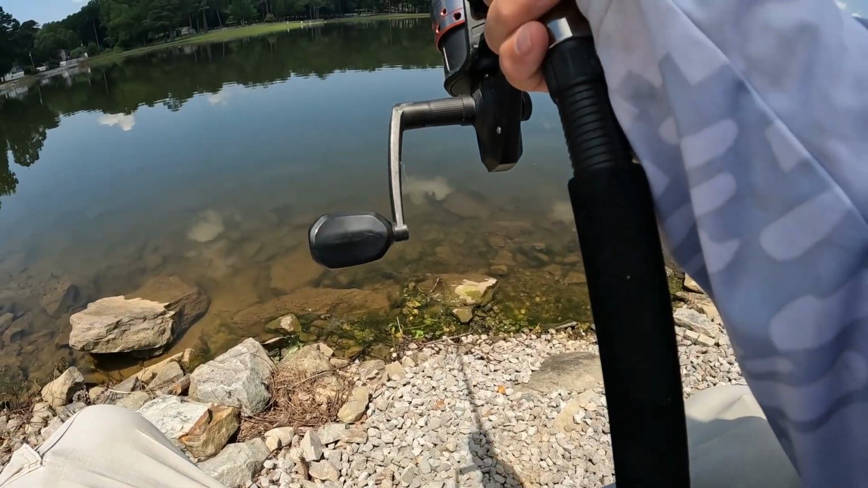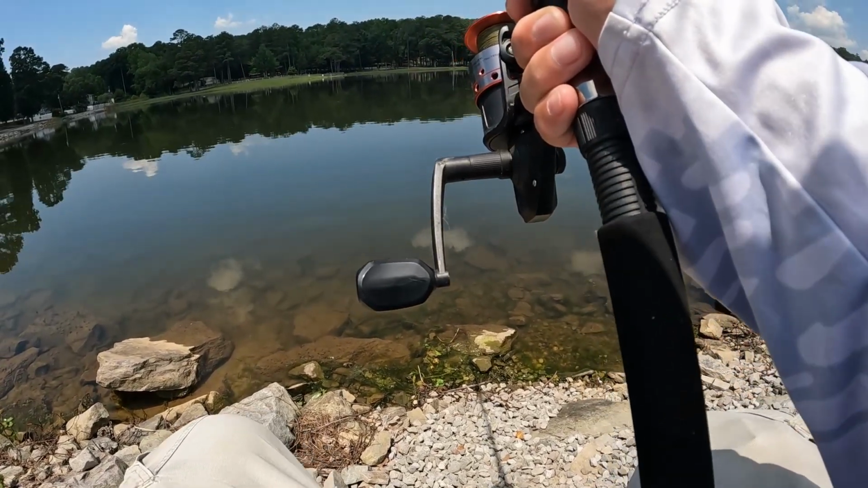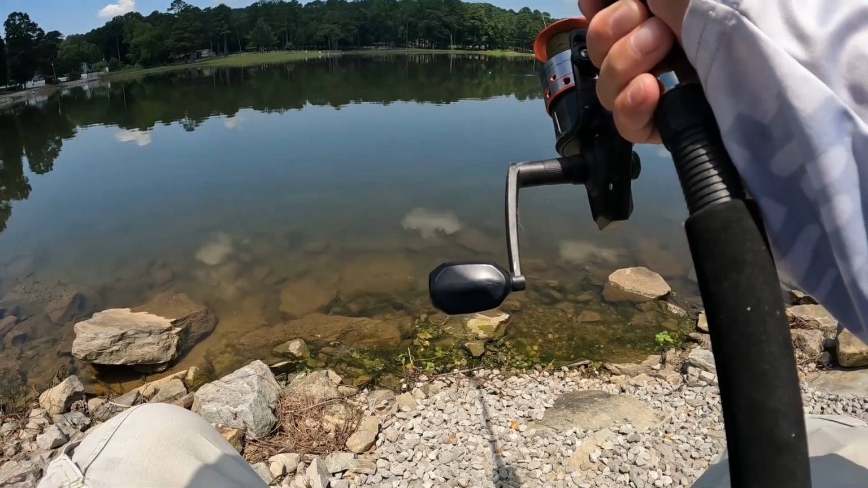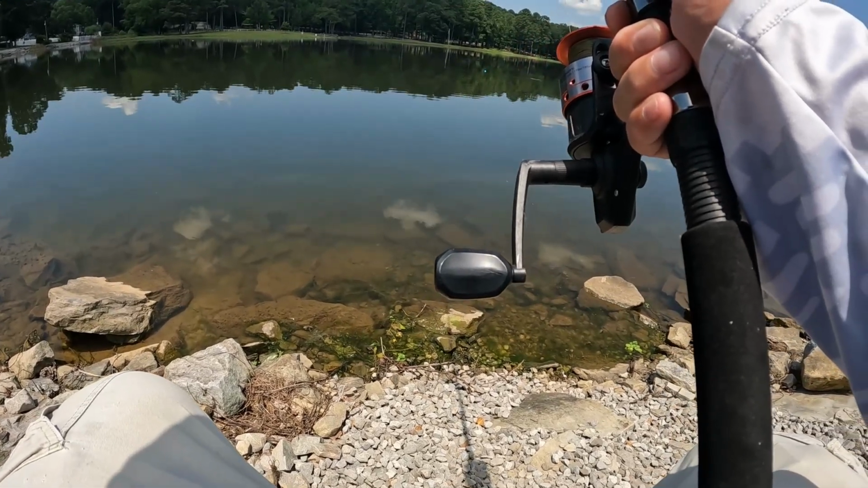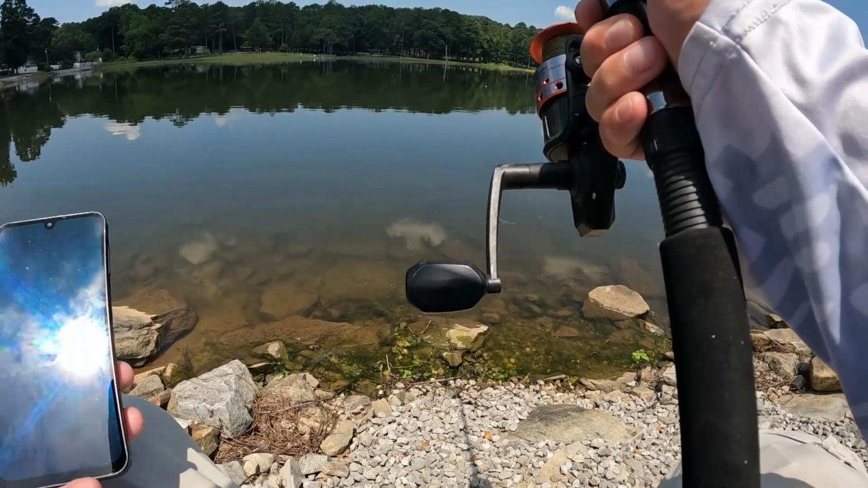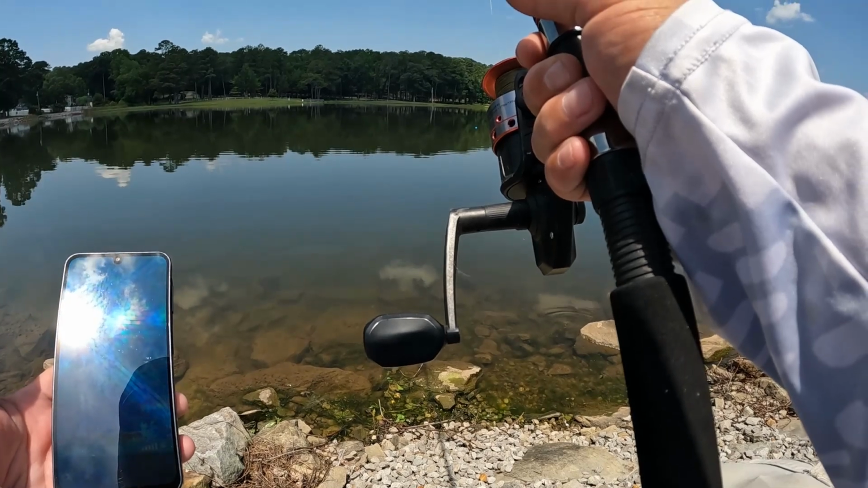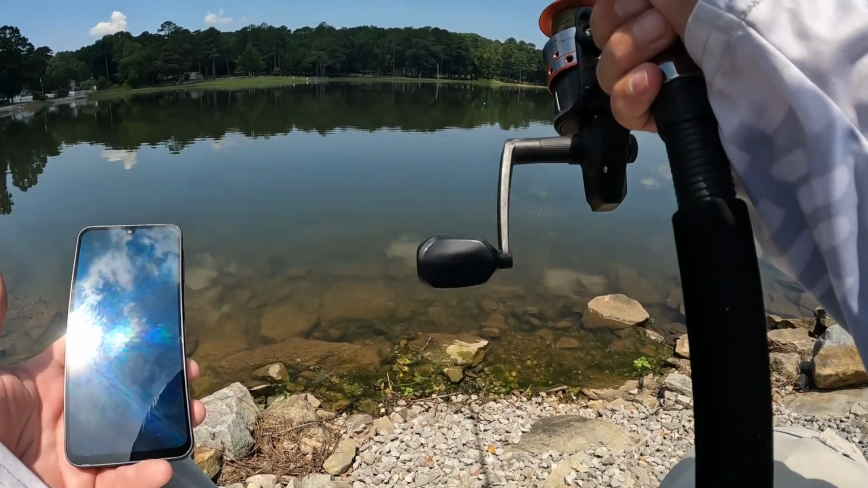Yeah, that's about right. That's pretty dang close. That's about as far as I can get them out there from here. It's still about almost 12 feet. 12 feet right there.